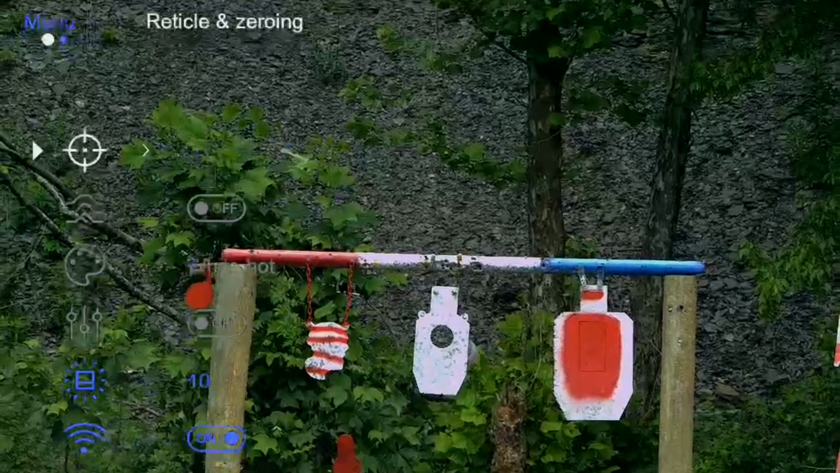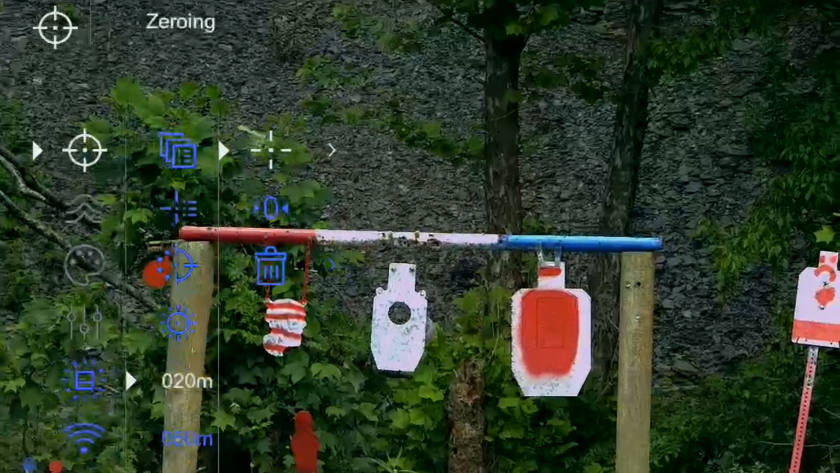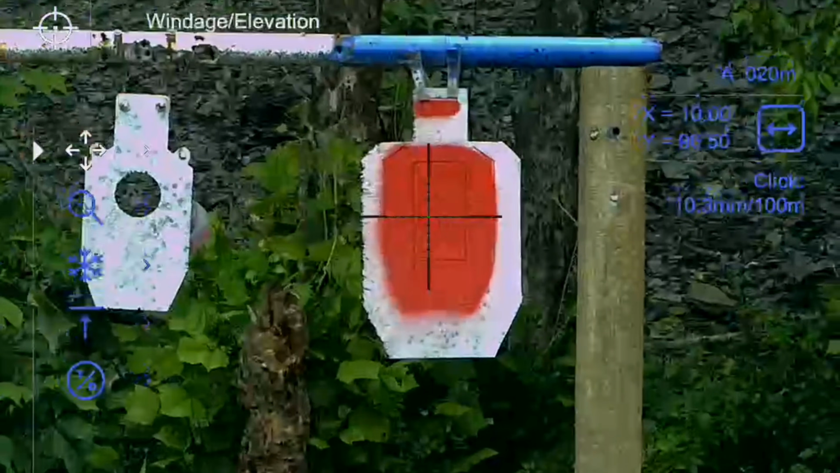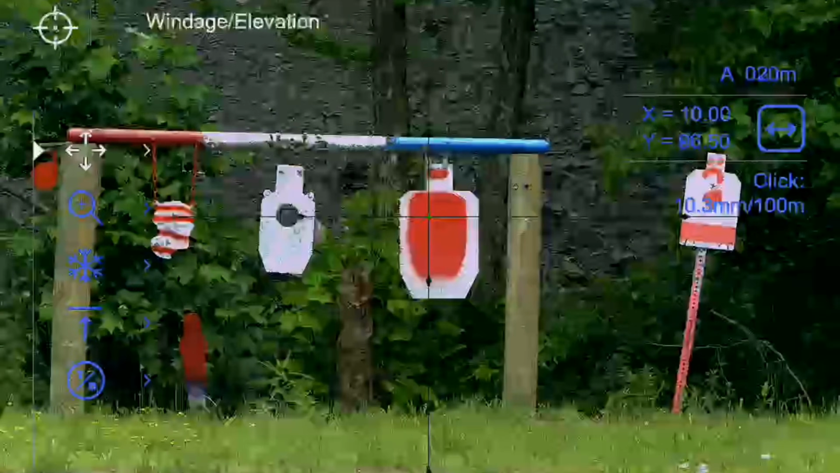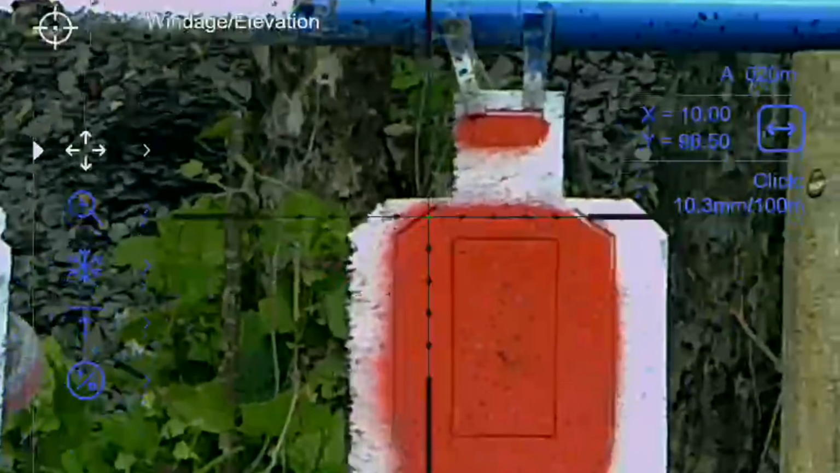Reticle 0, the 20 meter, zeroing. All right, let's go ahead and add a little bit of magnification to it. As you can see, this right here is the 32 times, so as you can see, it is crystal clear. Let's go ahead and do the 8 though, just so we can see where we are hitting.